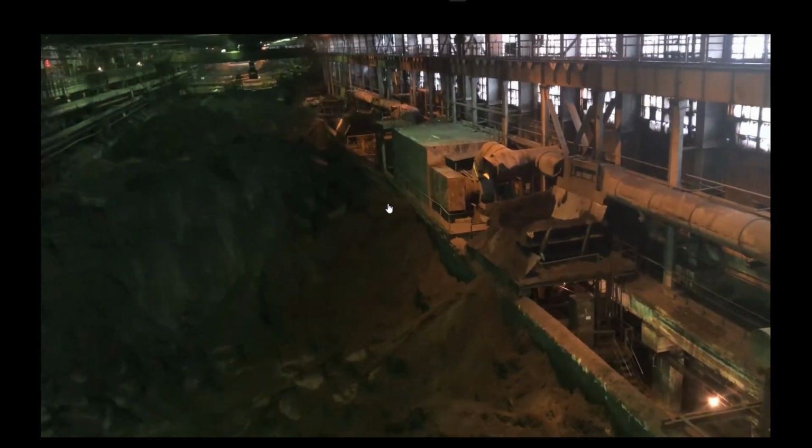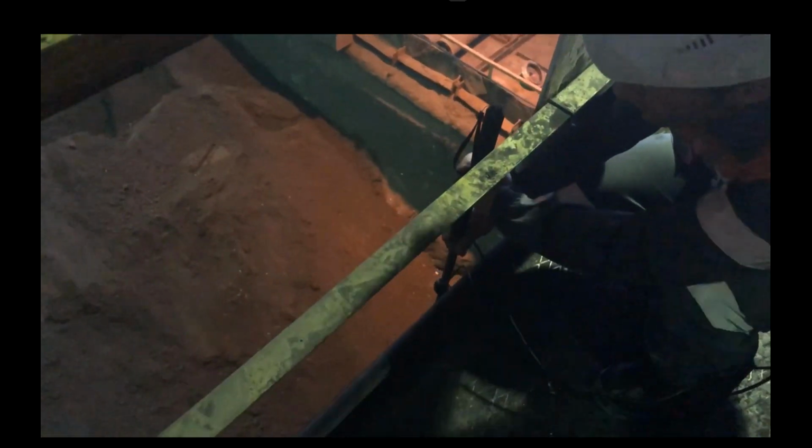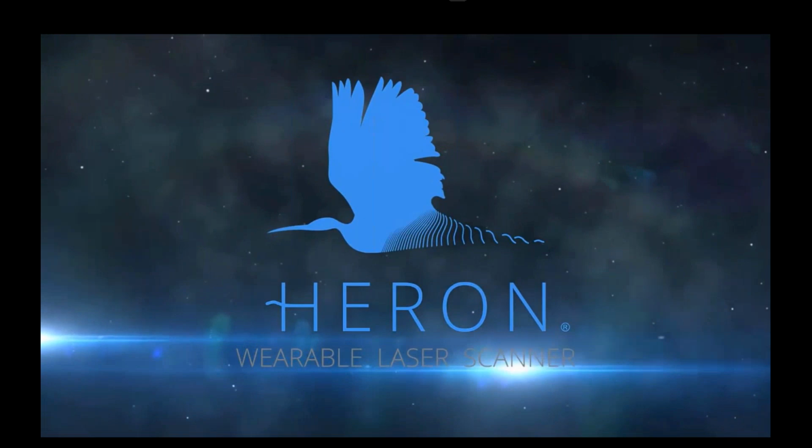So for obvious reasons, the solution used had to be easily portable, user-friendly, and smart, especially easily portable. The survey had to be done along the walkway of the warehouse and from the top, mounting the system on a crane in order to automate the entire survey process. And HERON perfectly fit this need.